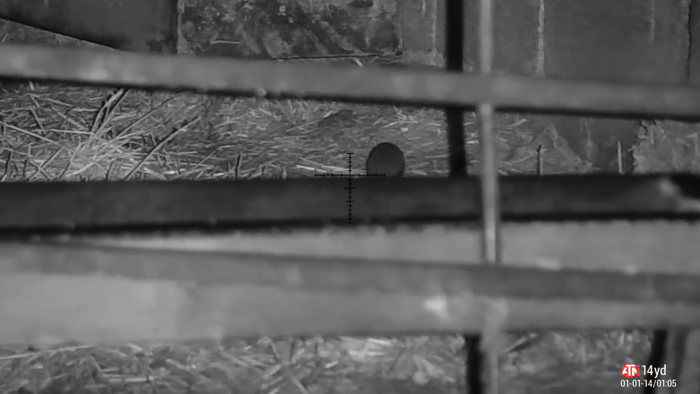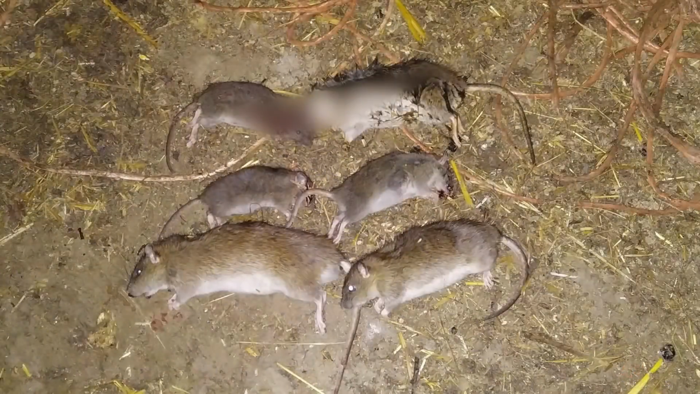Oh, he is that shy rat. Let's come back out. Clearly his stomach's got the better of him. I want to see if I can get the better of him now. Come on, show your face. He does just that. And he runs. Missed him again. Sit still next time. That session I got 6 recovered, and I think I got another 3 that I'd shot, so 9 in all.